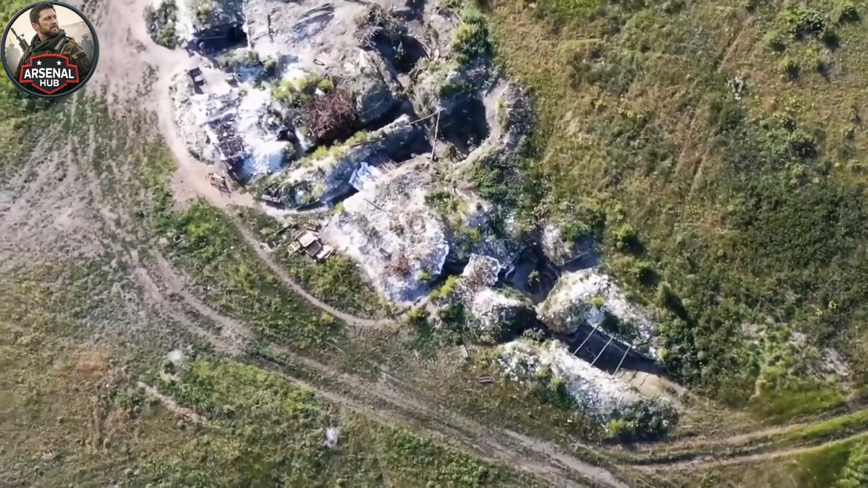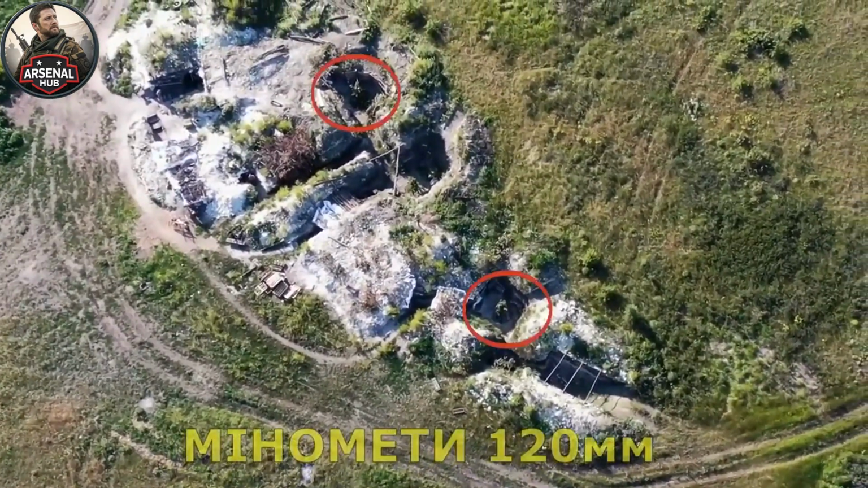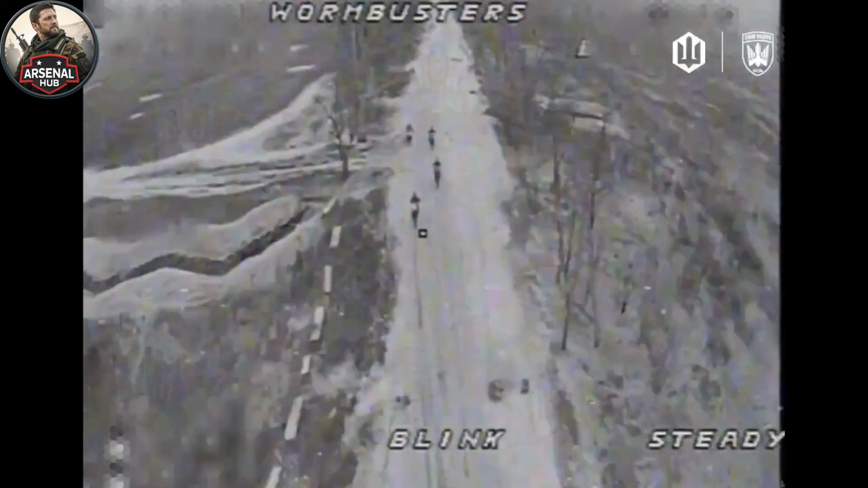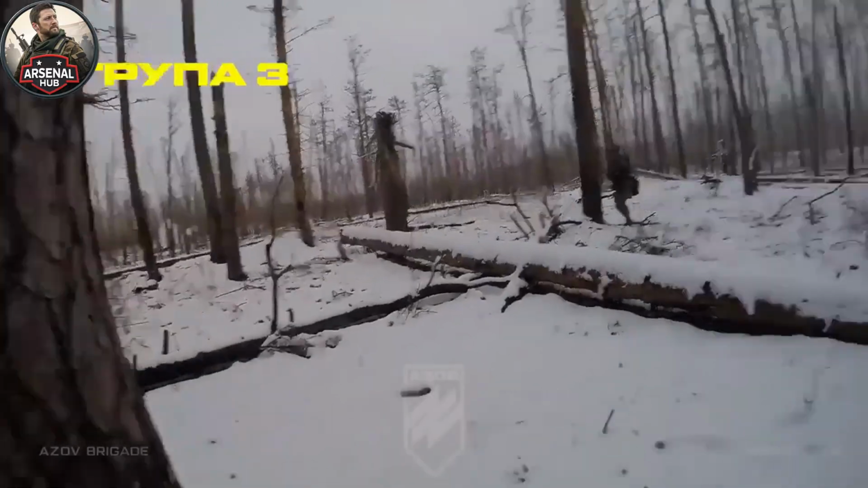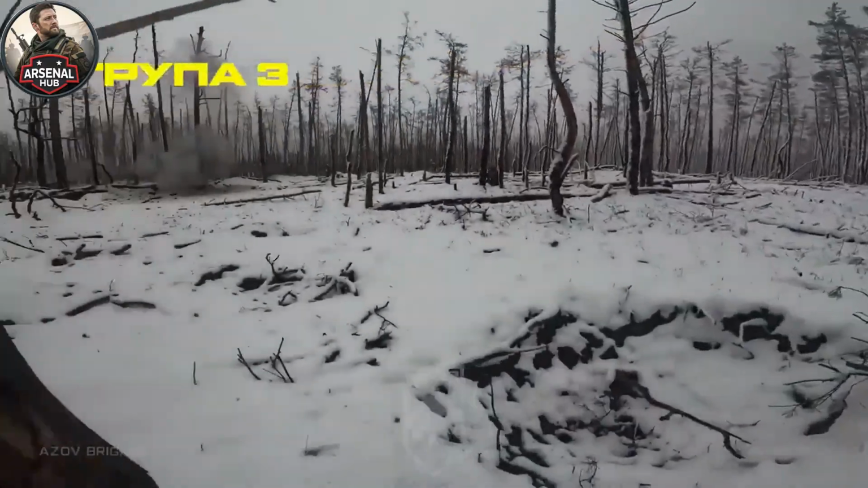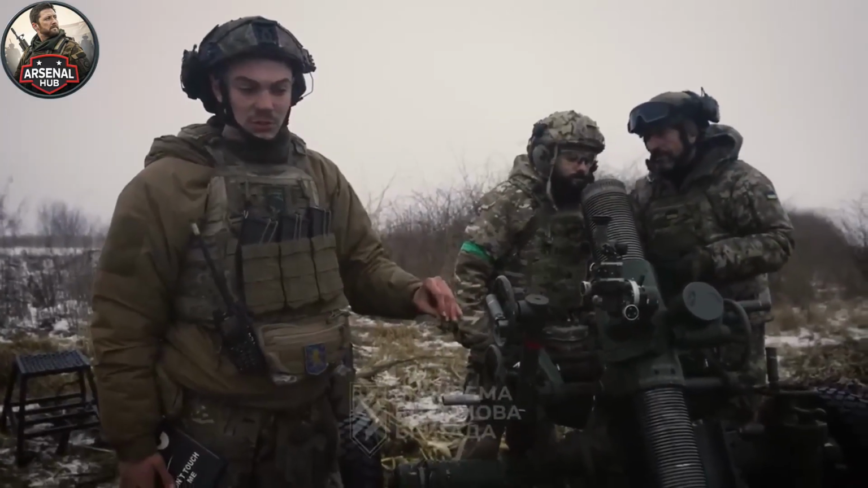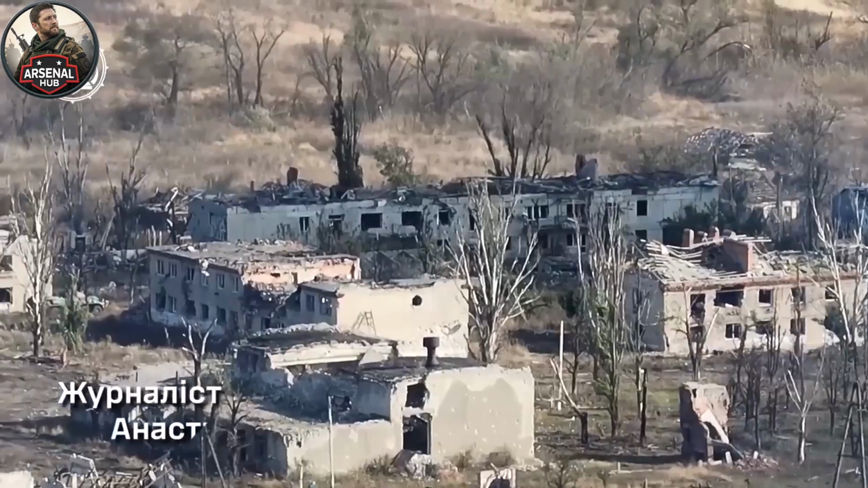Its fire missions may be less frequent. Fewer observers means fewer fire missions. Its patrol activity may be reduced. Fewer soldiers means fewer patrols. Its ability to respond aggressively to Ukrainian activity along the contact line is diminished. The unit managing its remaining strength carefully does not spend that strength on optional aggressive actions.